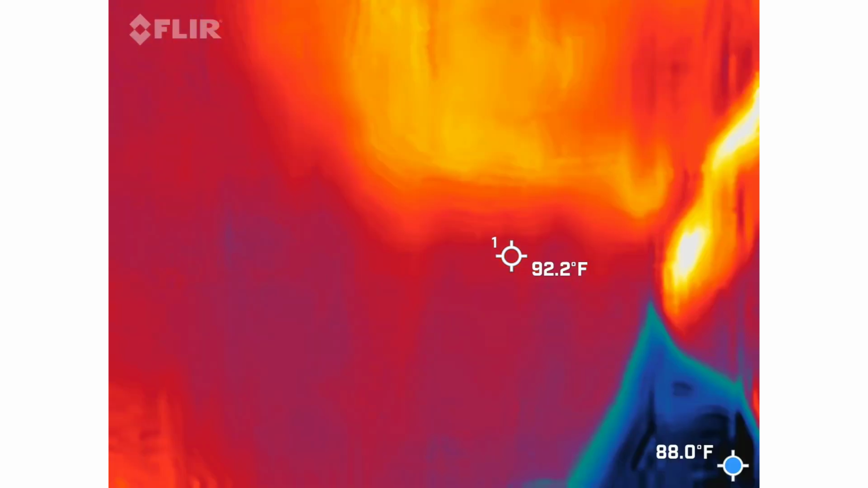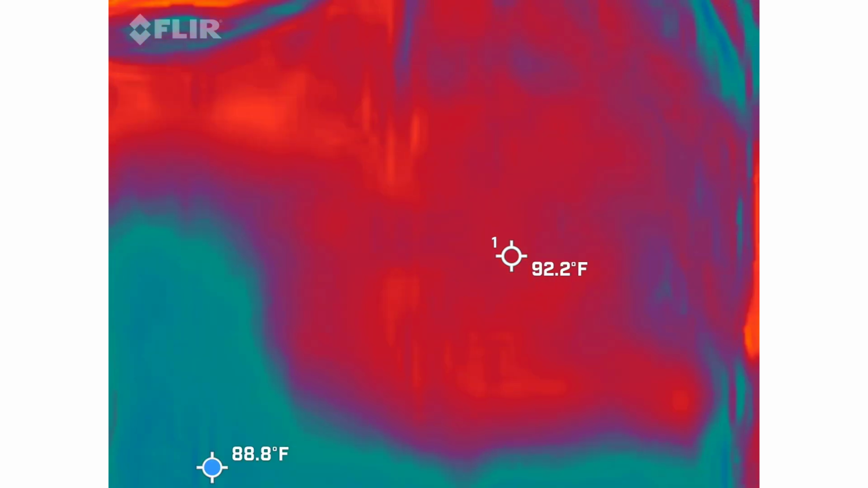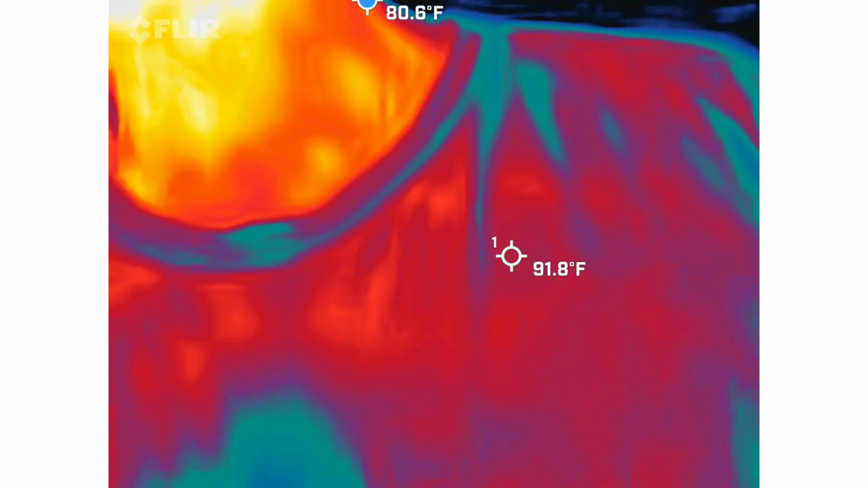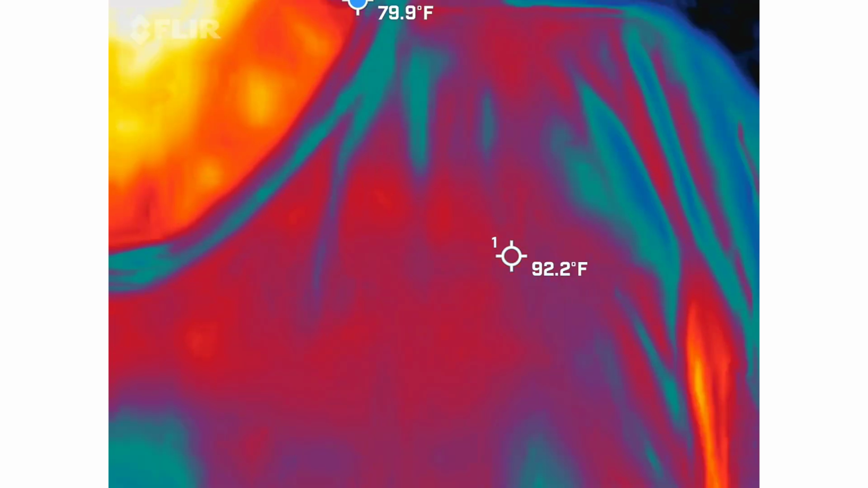So we're not going to do a full recording because, again, in between spaces, we're going to give the camera a break. As great as the hardware is, the software sucks. So if we record for too long, we're going to lose footage. So again, we're going to do a few starts and stops.